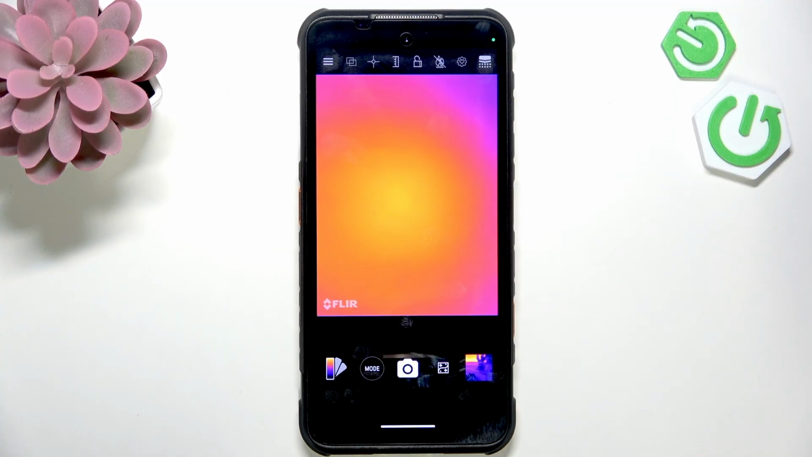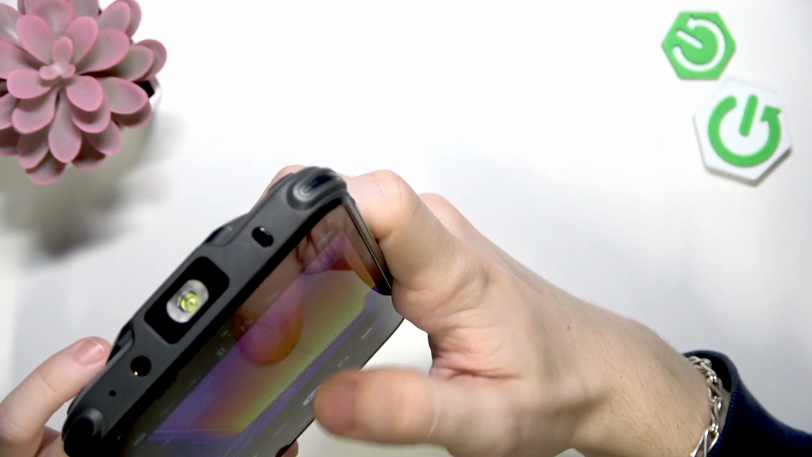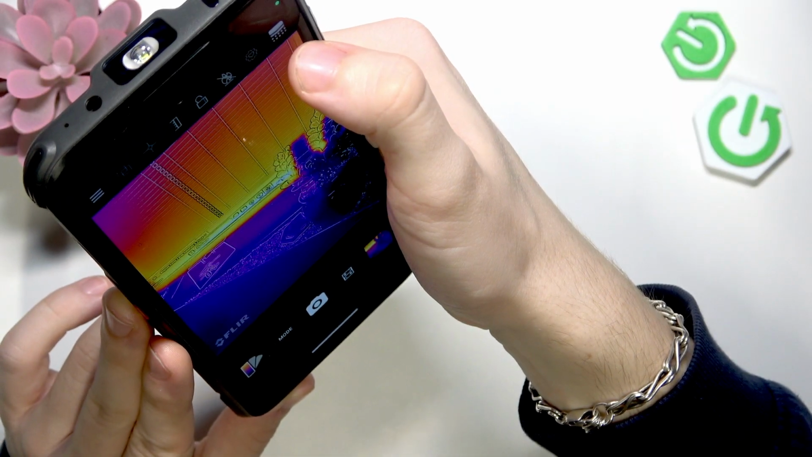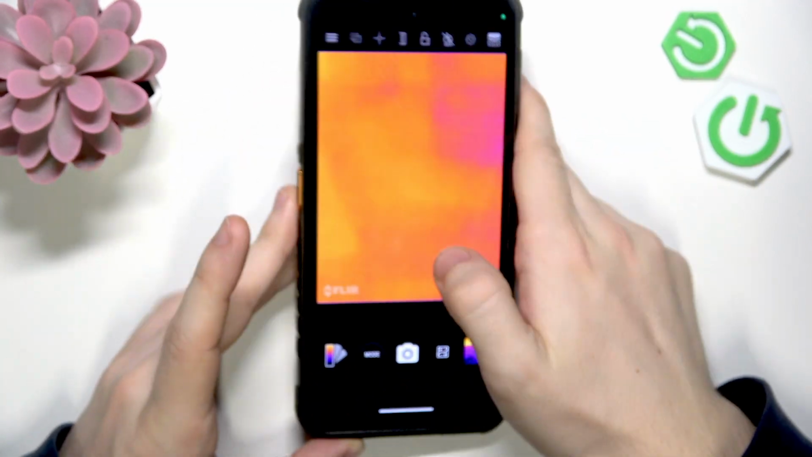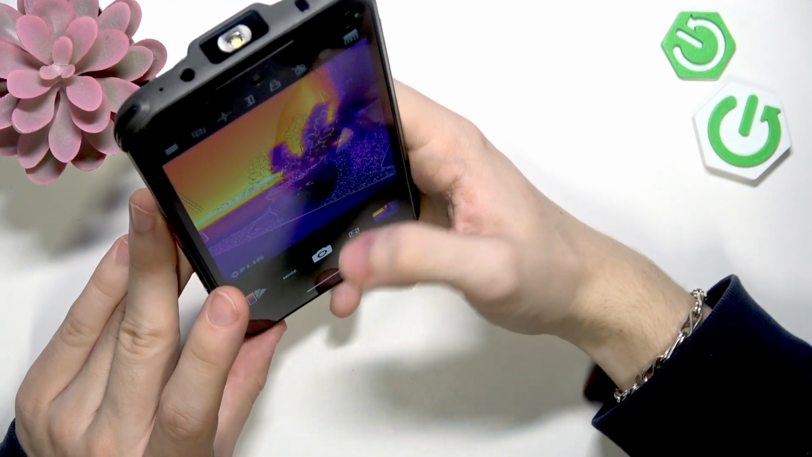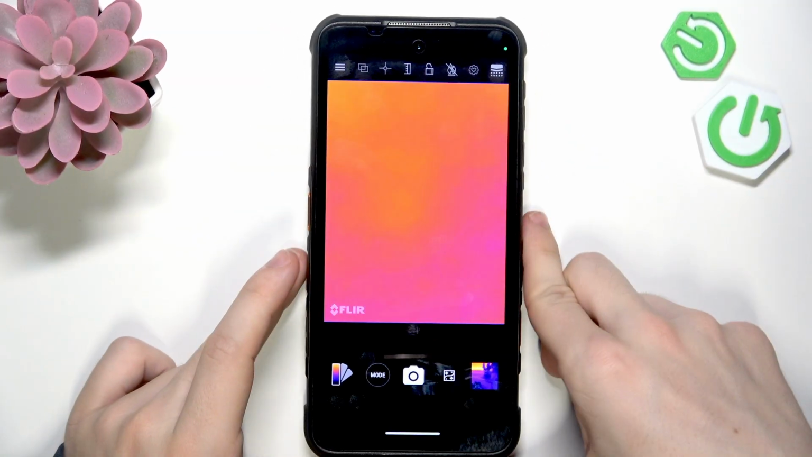So basically you can calibrate it automatically by first pointing your camera at a certain heat source, then clicking on this button in the top right corner and holding your phone for a little moment. Now it should be calibrated, and it is still a little misaligned sometimes when you're recording something that is close to the phone, because if it's further away, then it works really good.